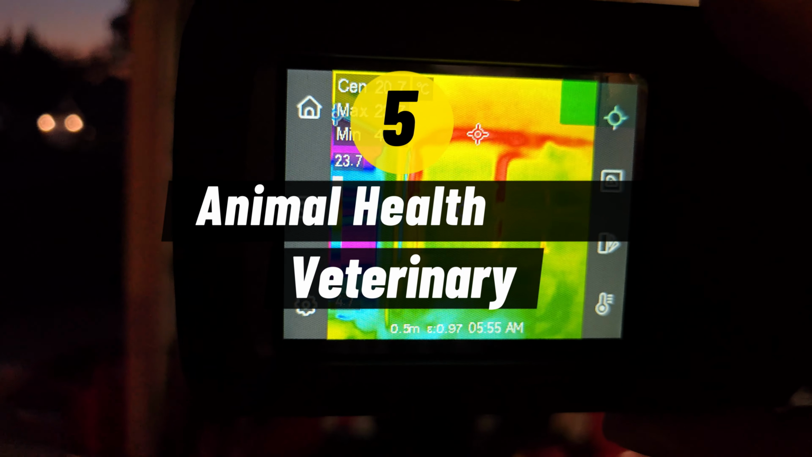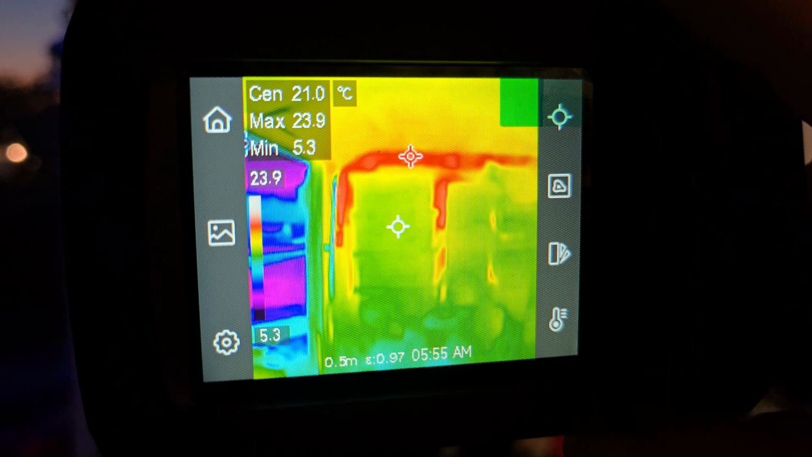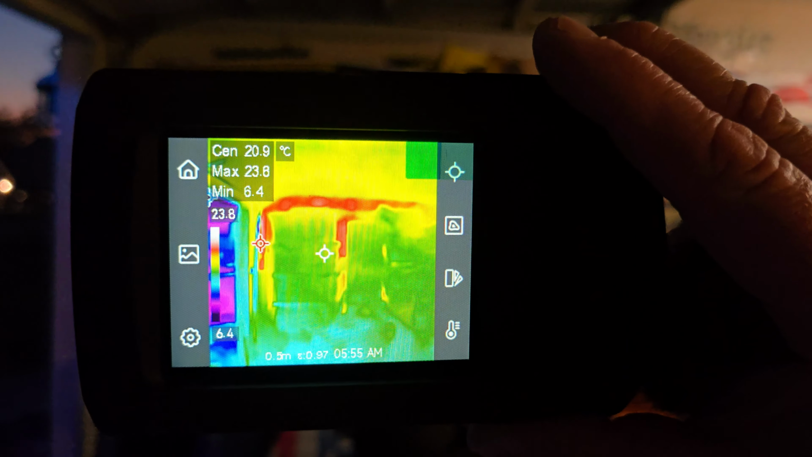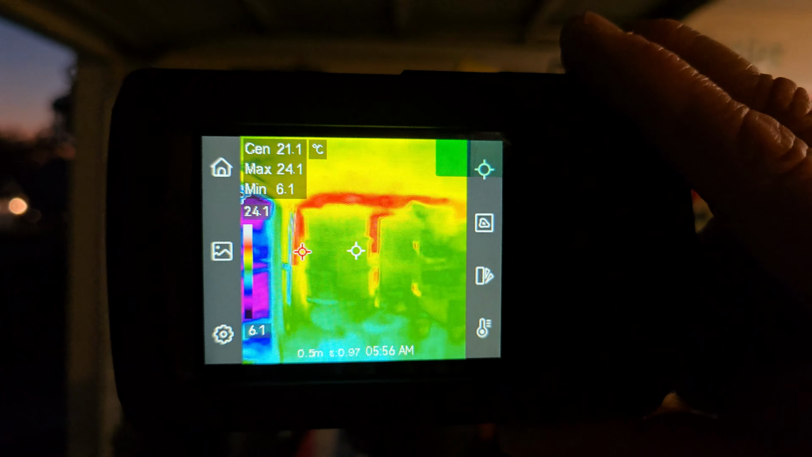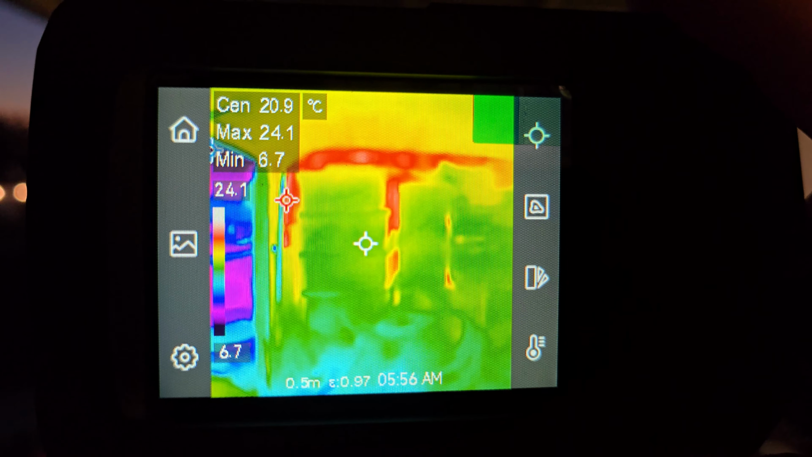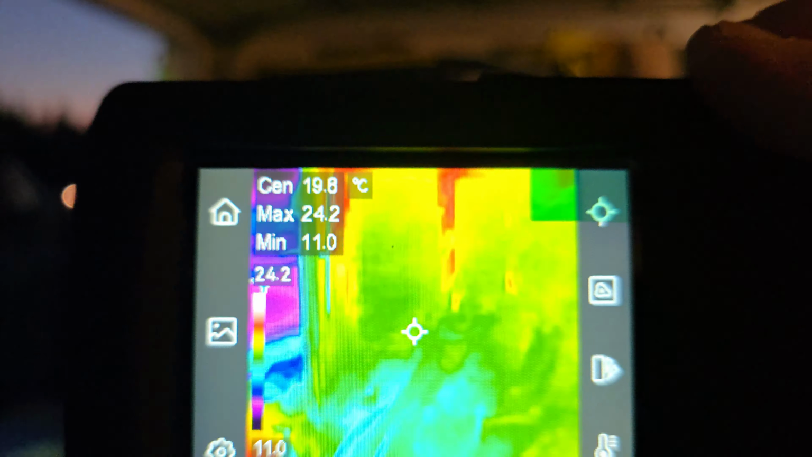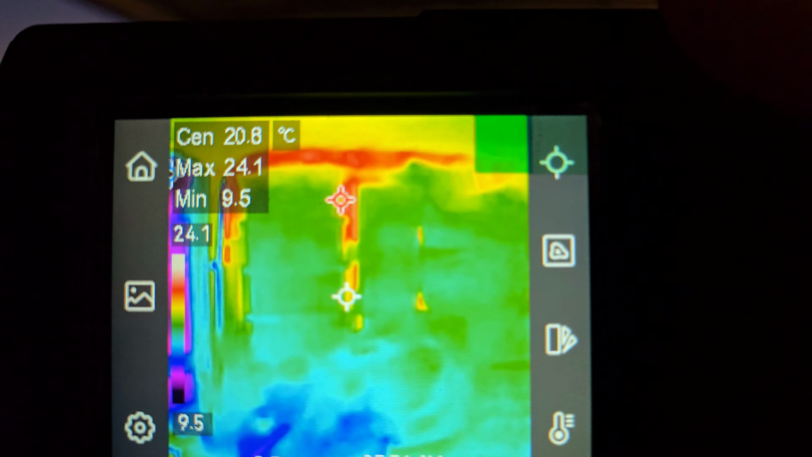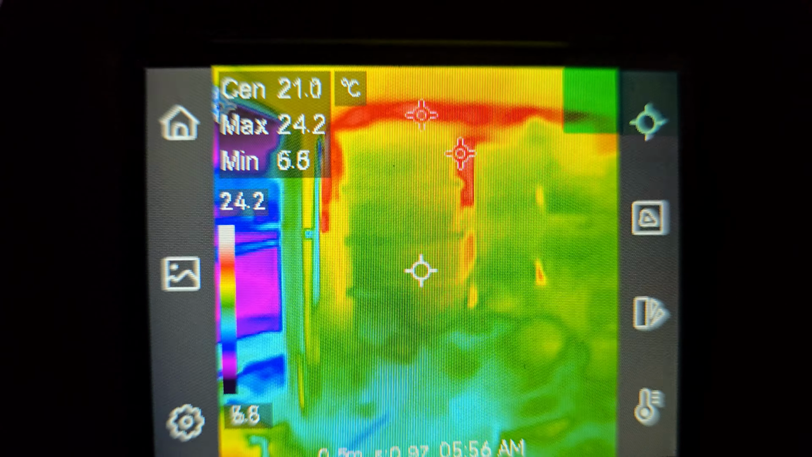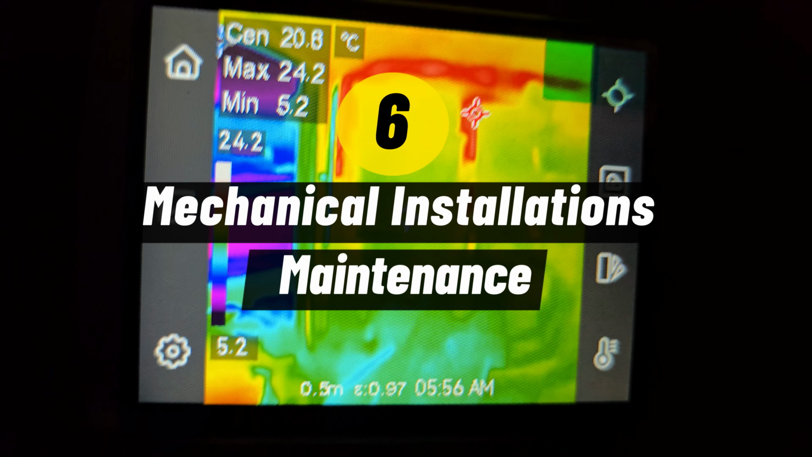Another one would be animal health and veterinary. Red-blooded animals produce heat, and when they're sick, their temperatures often fluctuate. Did you know that? Thermal imaging can be used to check the body temperatures of animals and to see whether or not they have uniform surface temperatures. And did you know veterinarians actually use it on our pets when they check them out? Interesting fun fact.